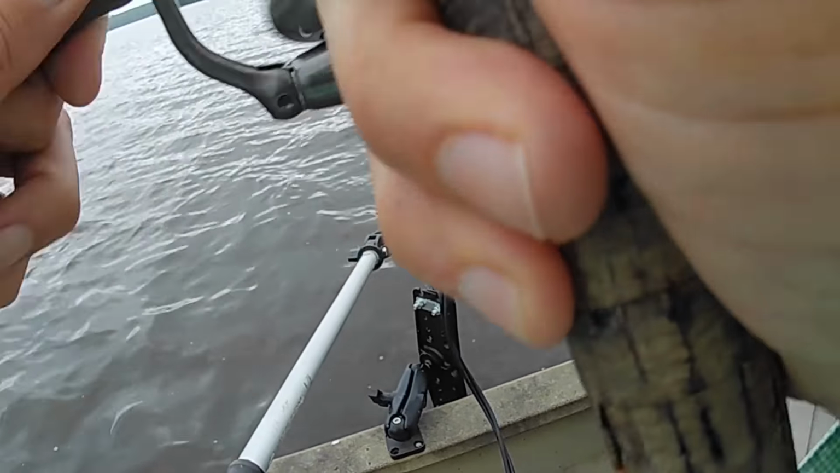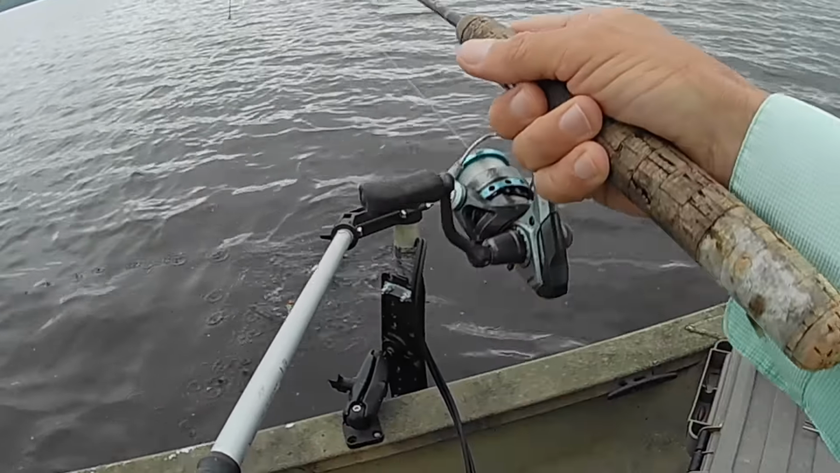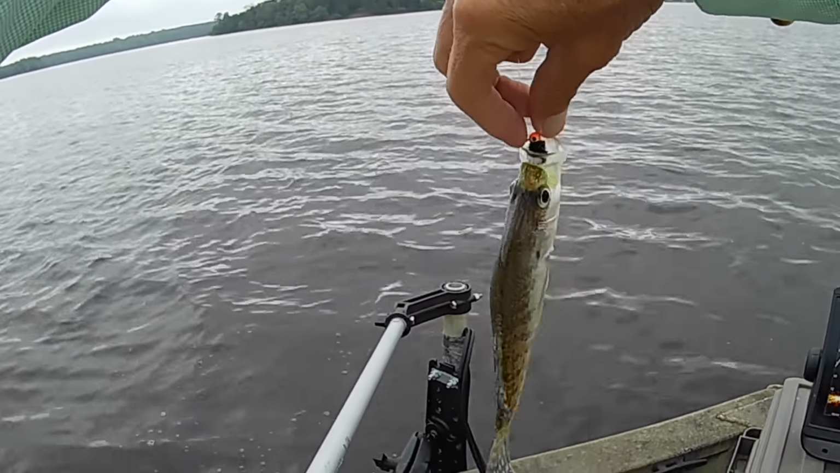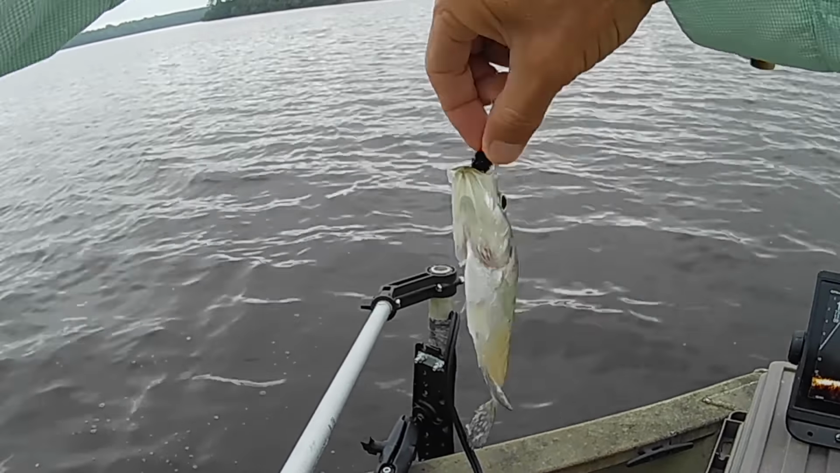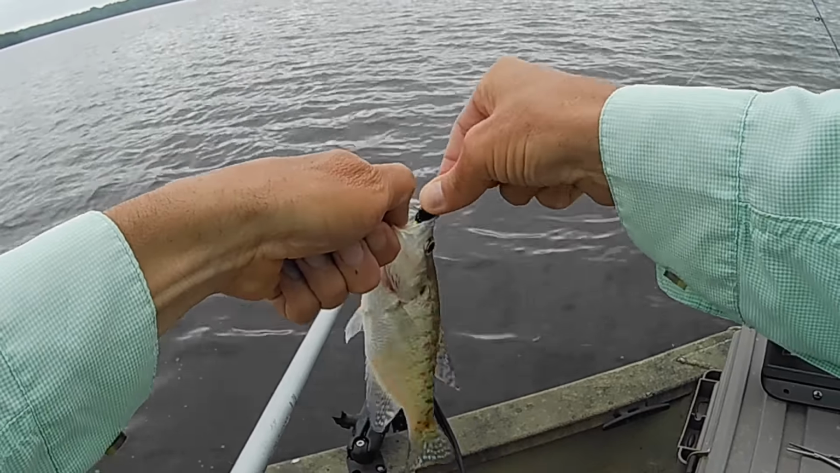There's one. Look at that. Second cast. He doesn't feel like he's a very big one. Nope, he's not. Here I was talking about big ones, and then this one got it. But you just never know. The second cast out there, that's not too bad.